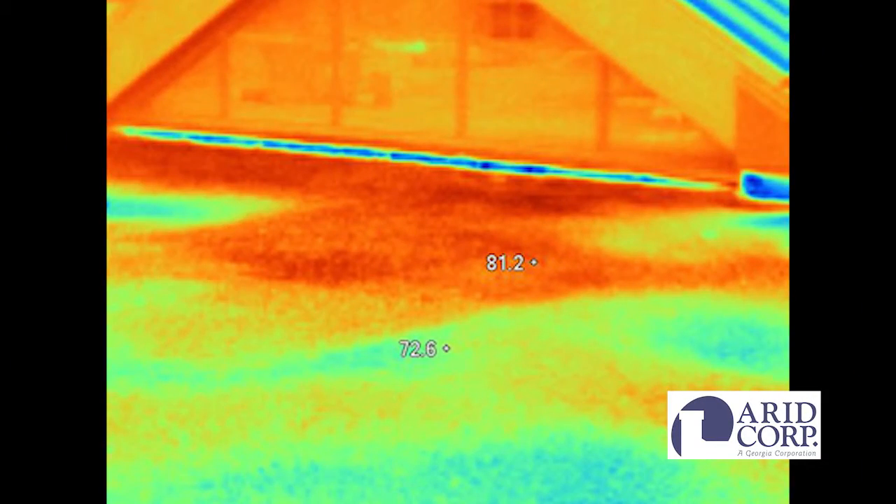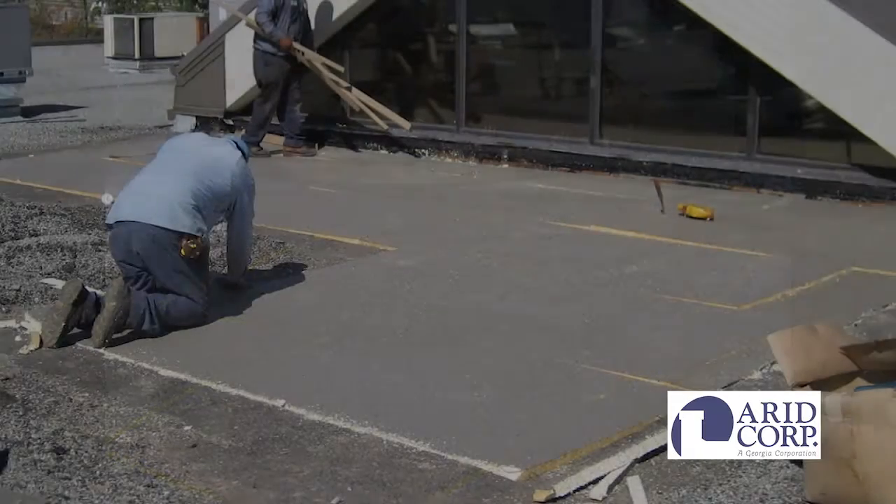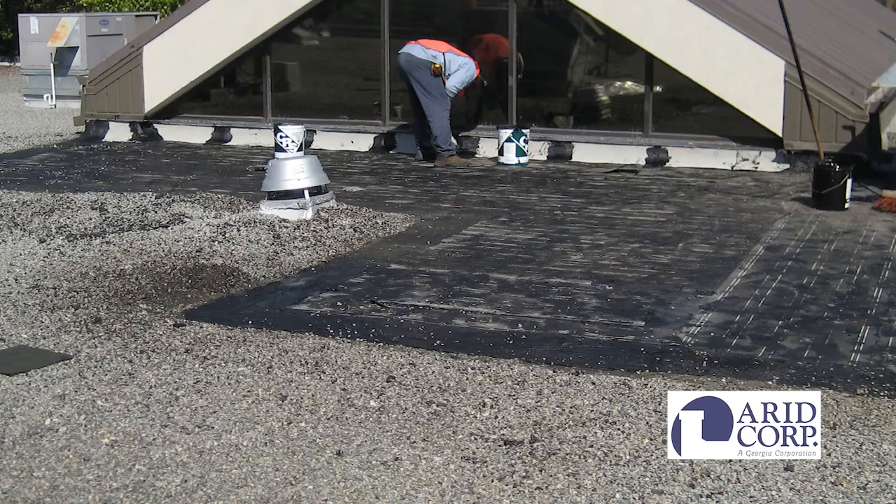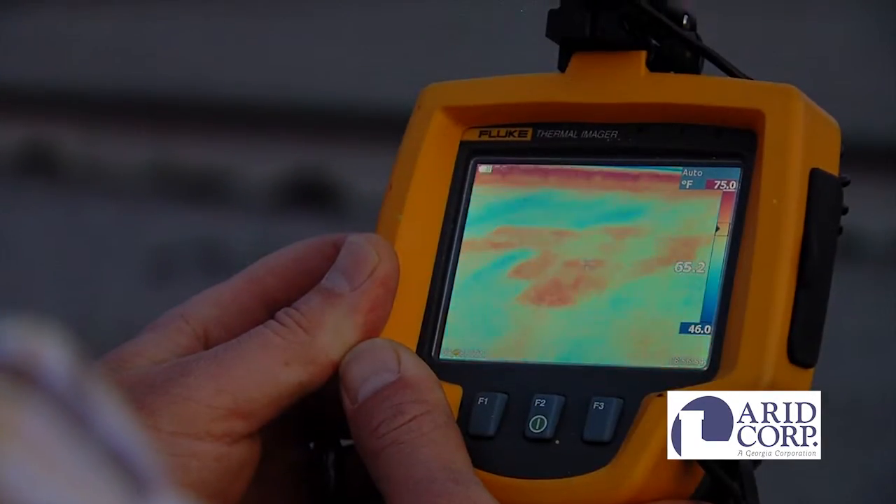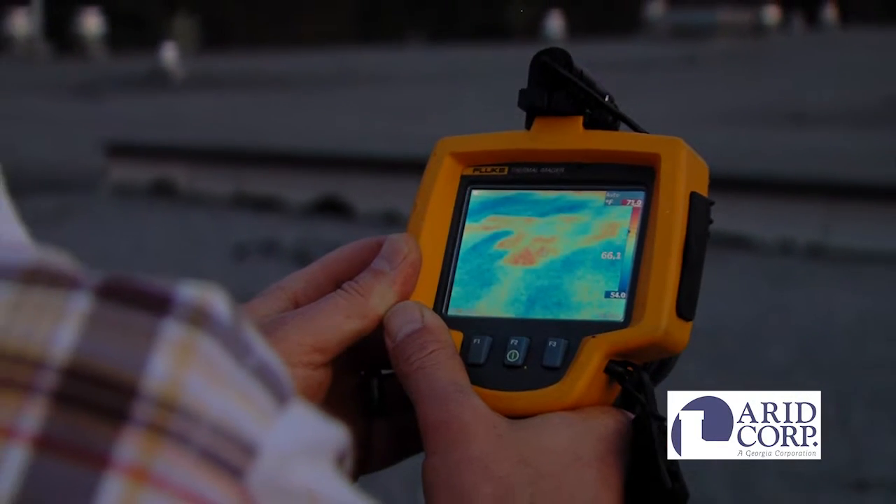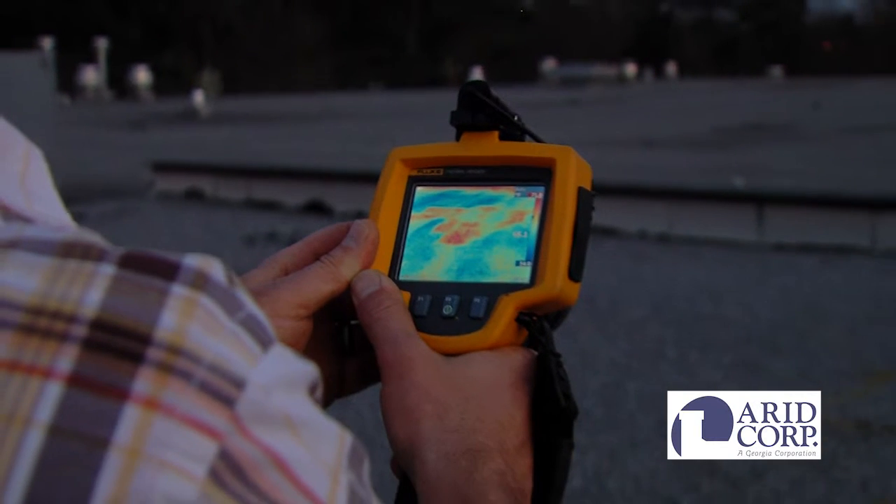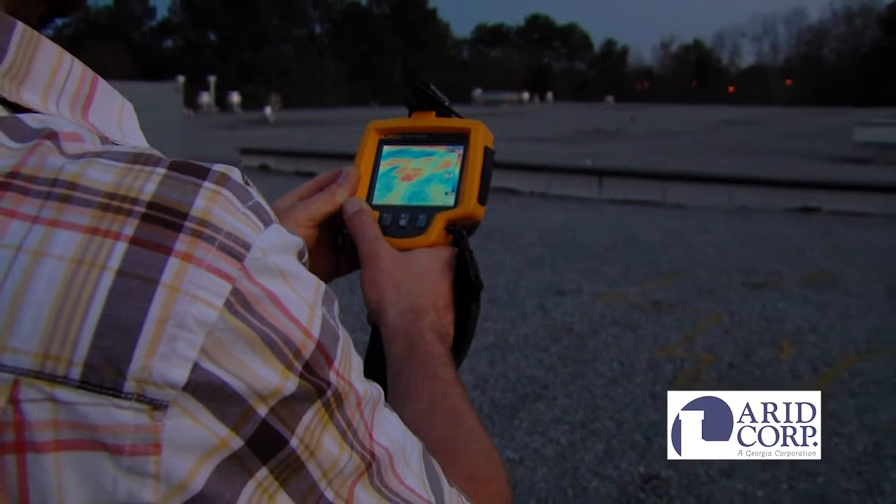The age of the roof has less bearing than one might assume, and newer roofs suffer this malady just like older ones, and if they suffer it enough, don't survive long enough to become old. The most efficient means of early detection of wet insulation is thermal imaging technology, which can be utilized to pinpoint the problems while they are still small. Naturally, the sooner the wet insulation is discovered, the smaller the corrective action and associated cost will be. The following video will help explain how ARID Corporation utilizes infrared thermography to locate these problems.